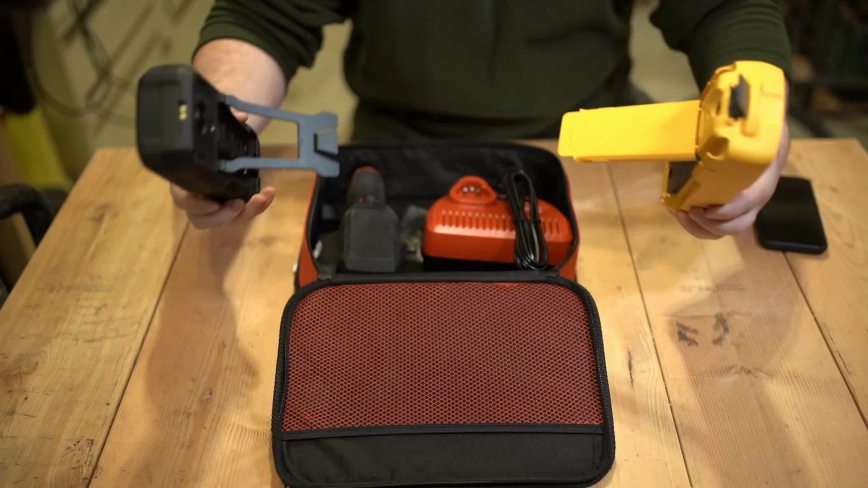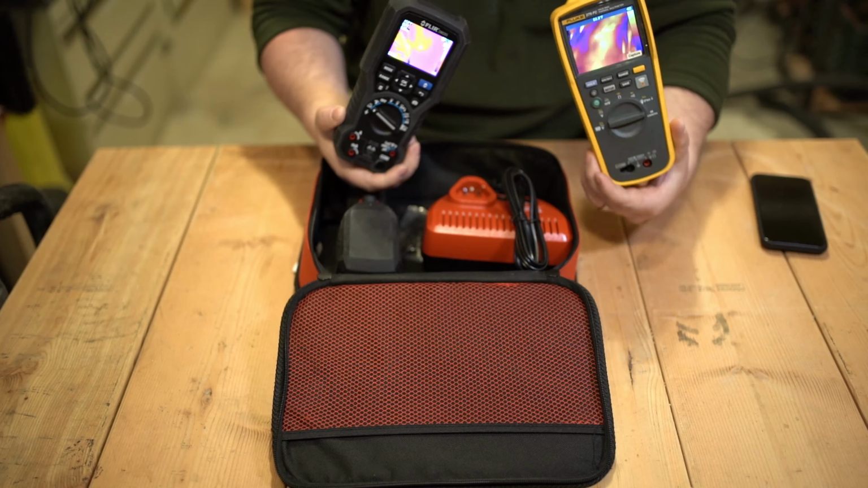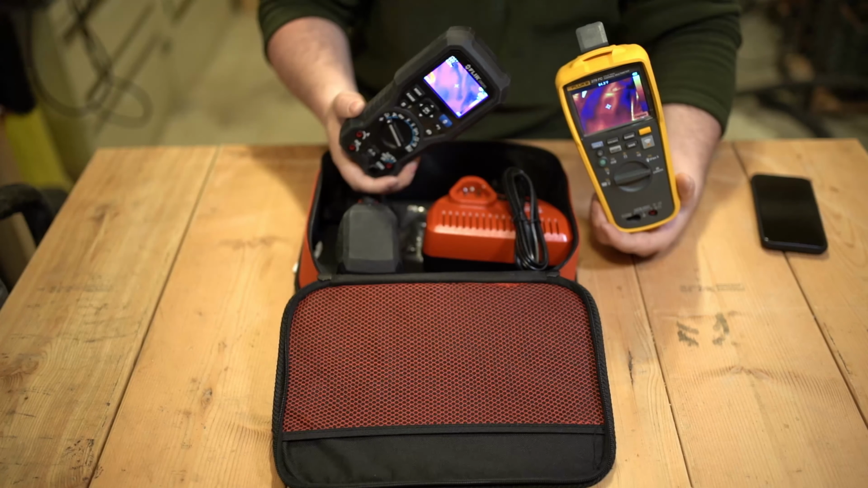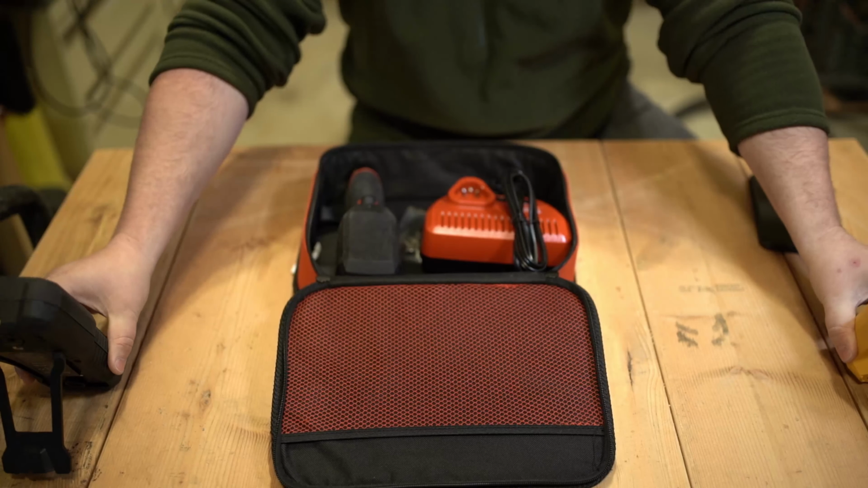I'm going to be doing some reviews on the Fluke 279FC and the FLIR DM285, I believe it is. So stay tuned for those.